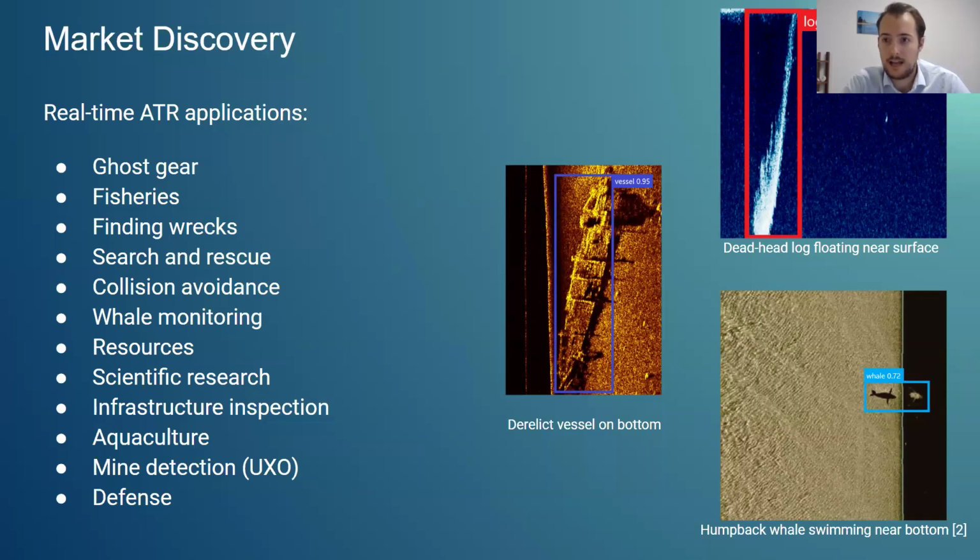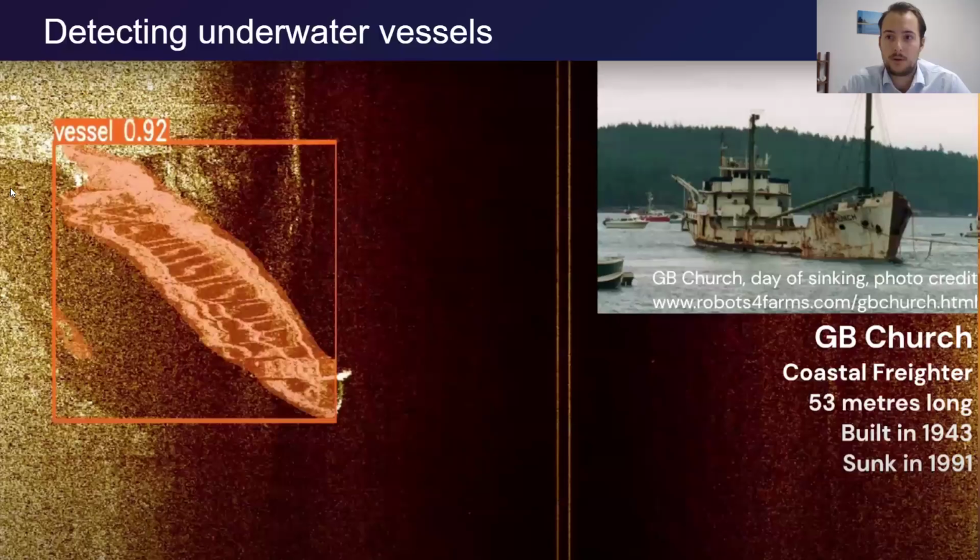So to be able to have an early detection for these UXOs is crucial. And obviously lots of opportunities in defense as well. So moving on to some of our detections.